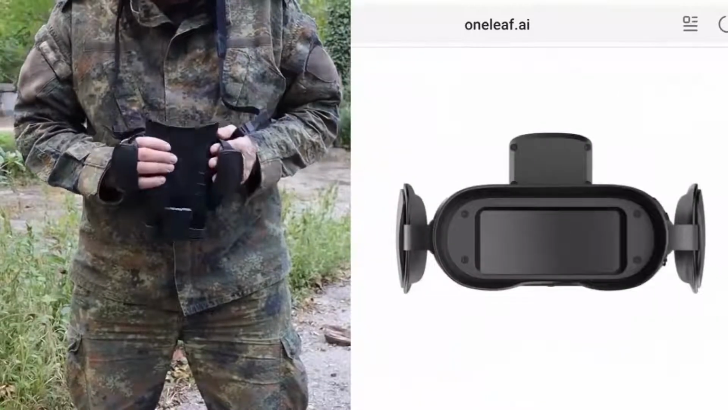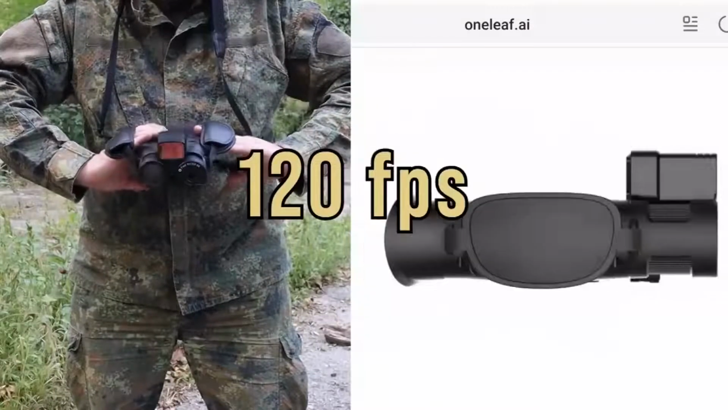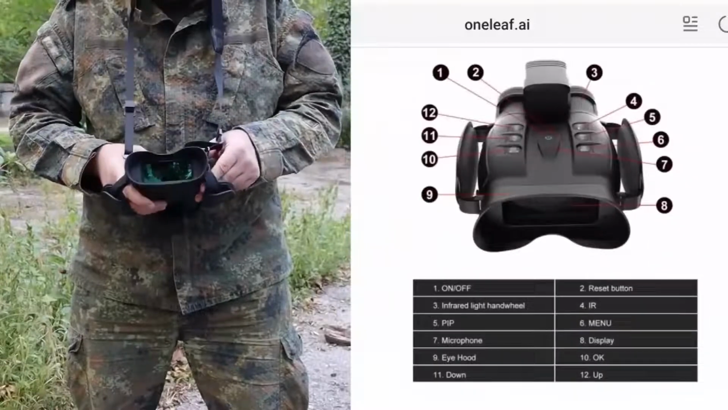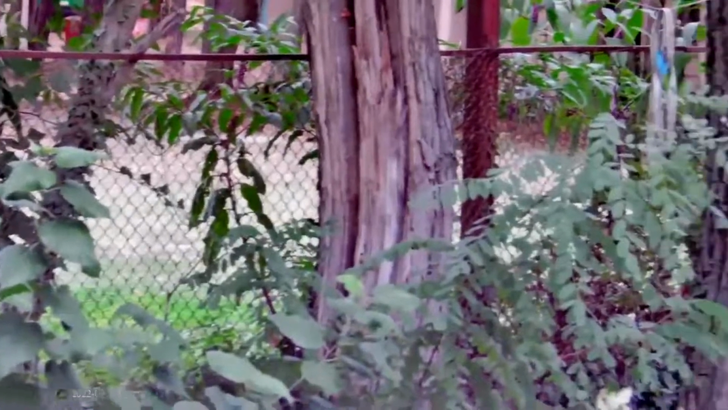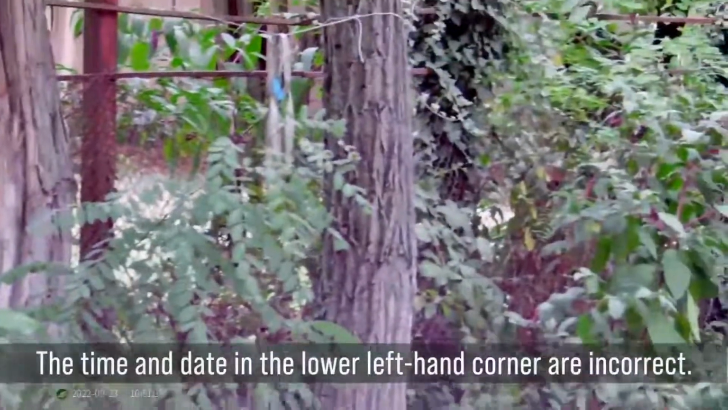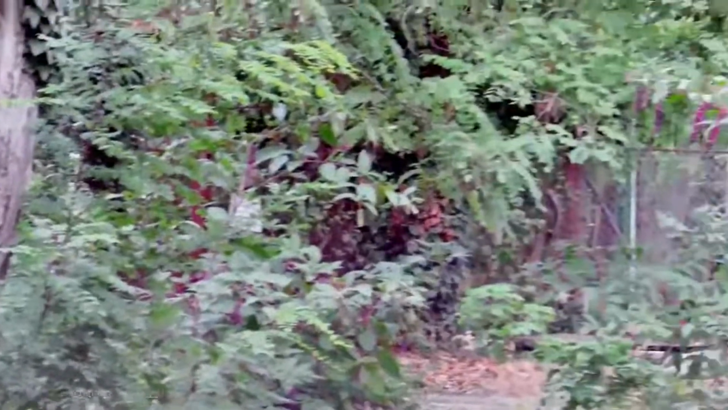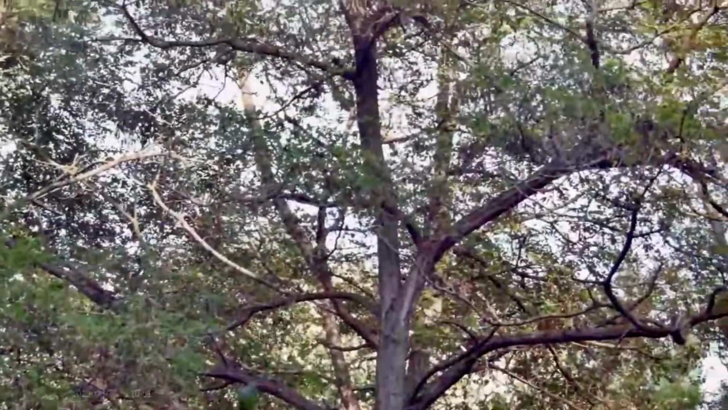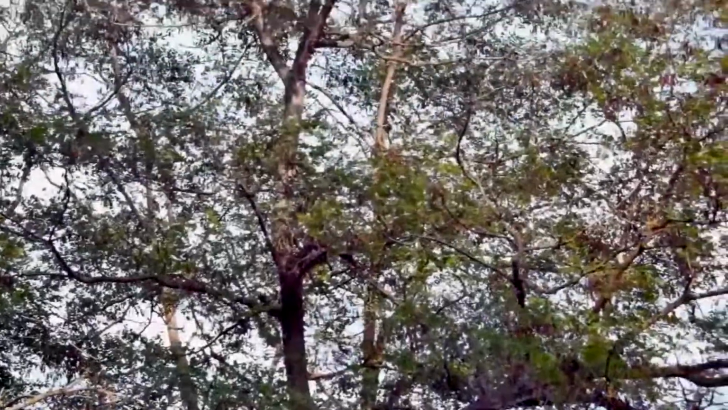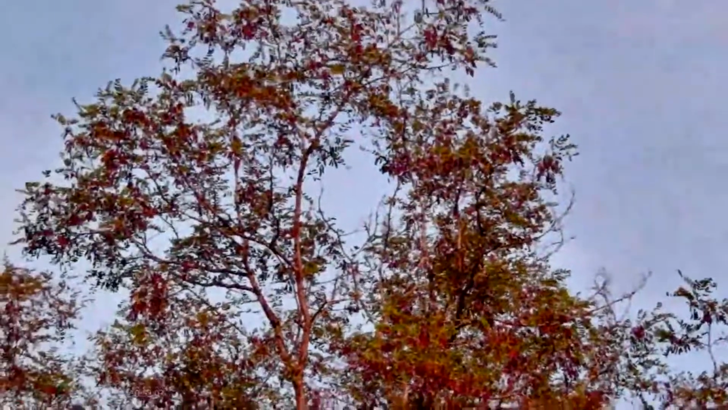One thing that's worth mentioning though is that this device is capable of filming in 4K at 120 frames per second, and that's in nighttime mode. That's really something in my opinion. Okay, I'm recording this with the NV200 right now. Daytime mode, as you can tell. Some extra light shooting upwards towards the sky and the top of that tree over there.